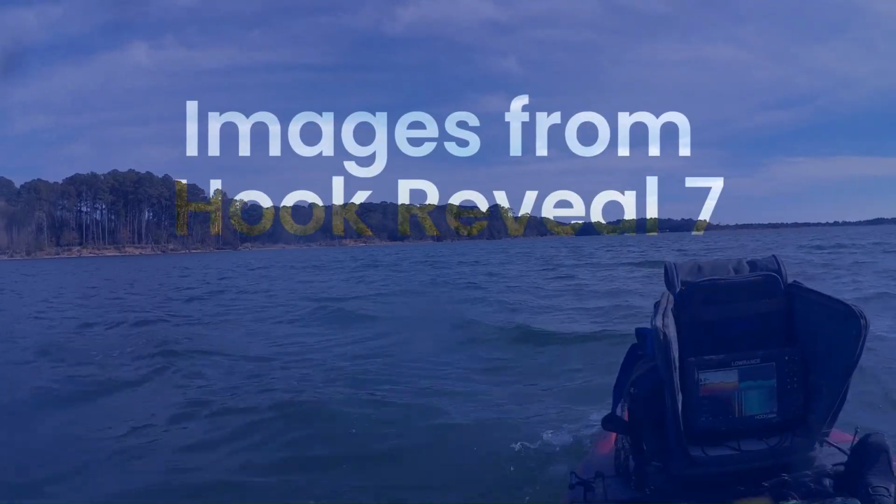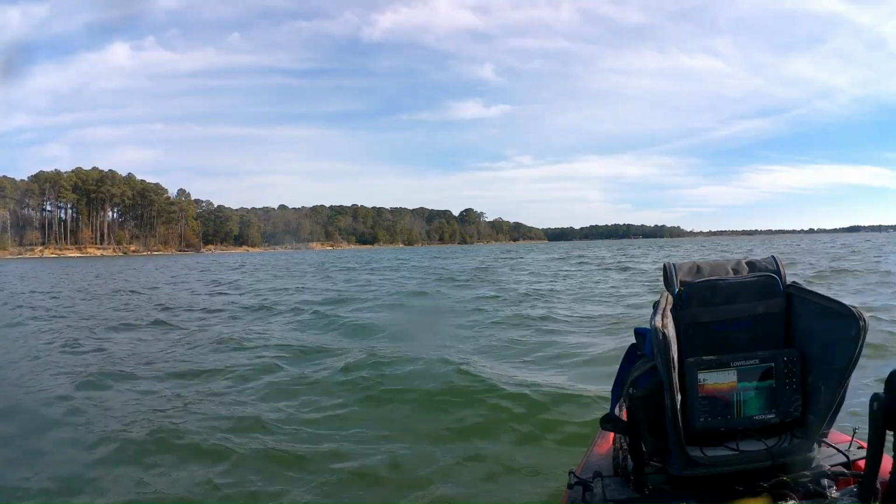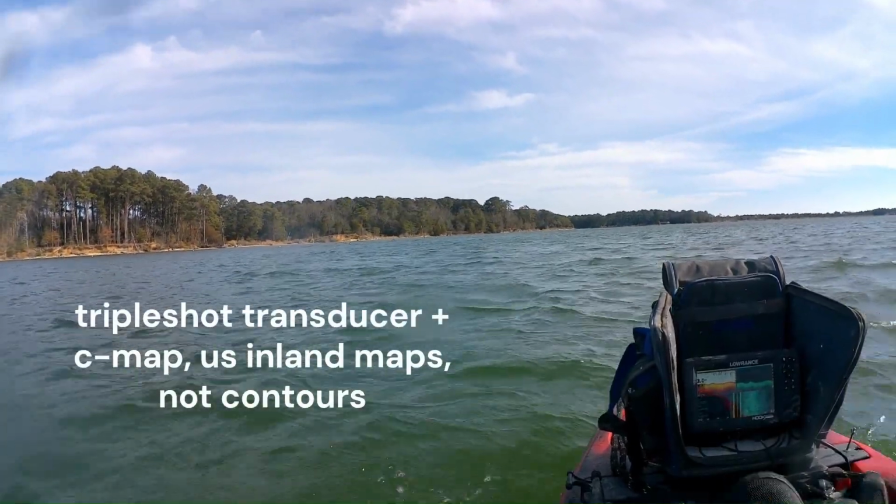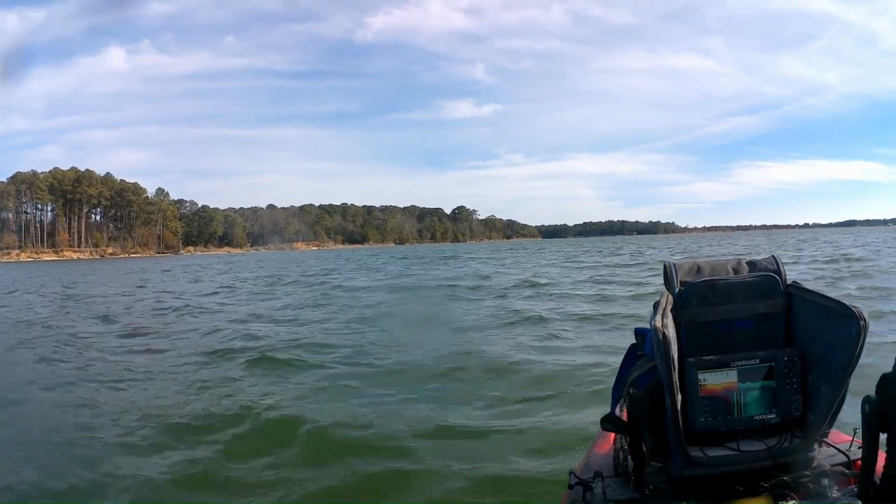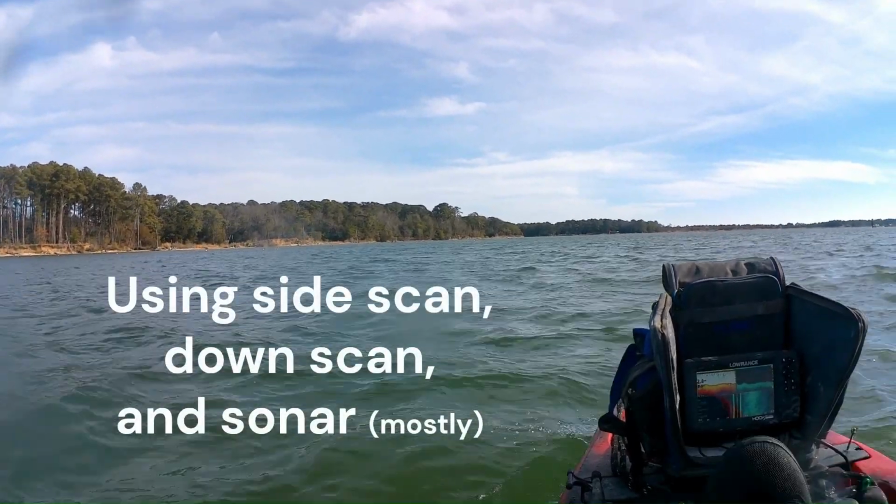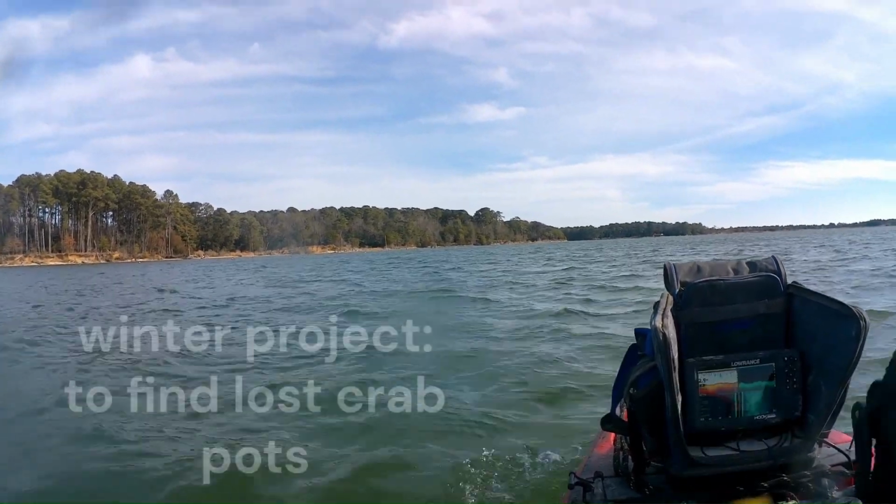All right, I'm going to talk to you and show you some images about a Hook Reveal 7 I used on a project this winter. This has the triple shot, the sea maps, the inland maps, and it doesn't have the contours package. Probably going to show you side scan, down scan, and sonar, but there will also be the nav maps and the waypoints you'll see a little bit.